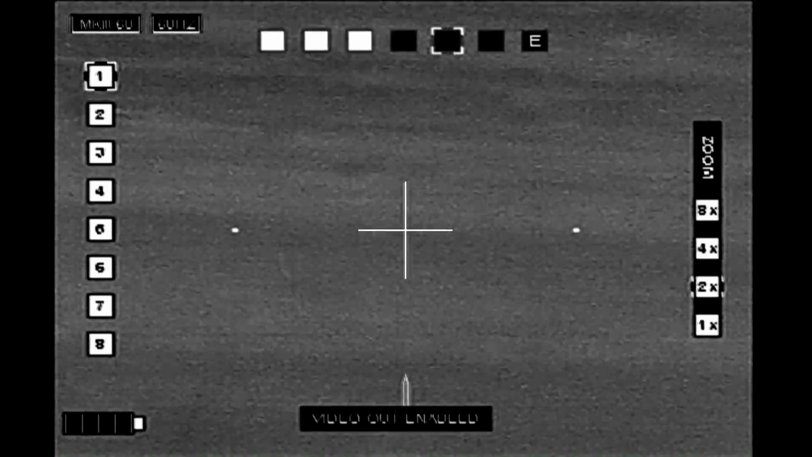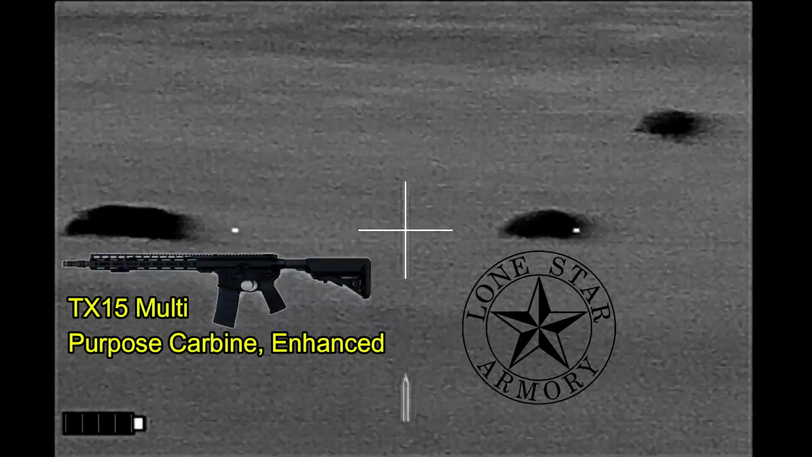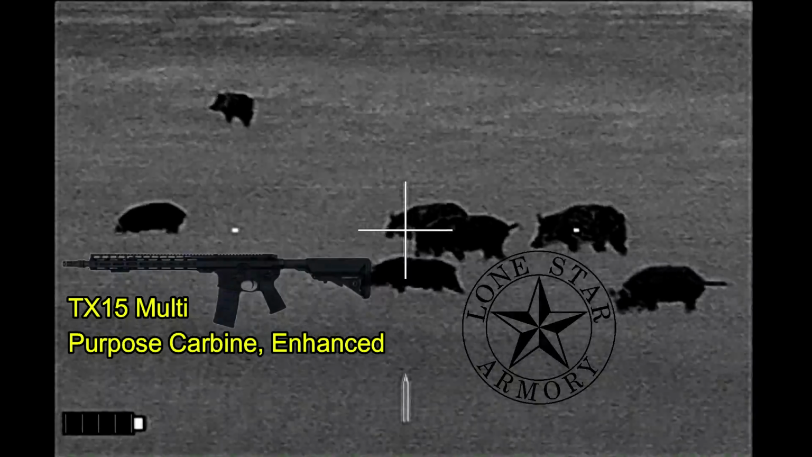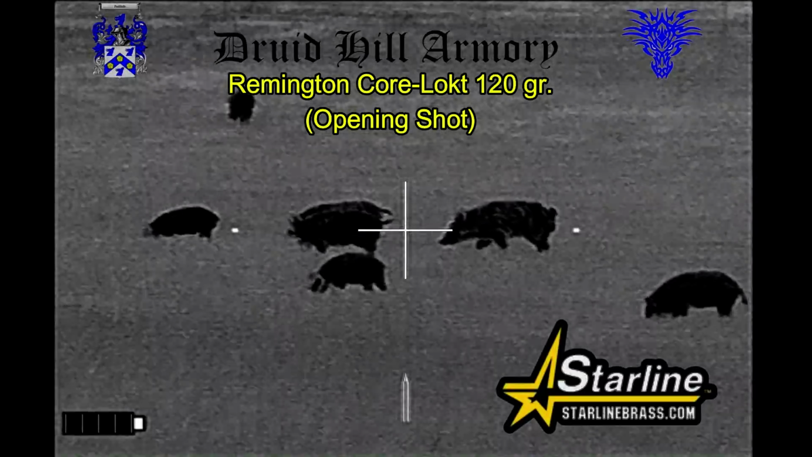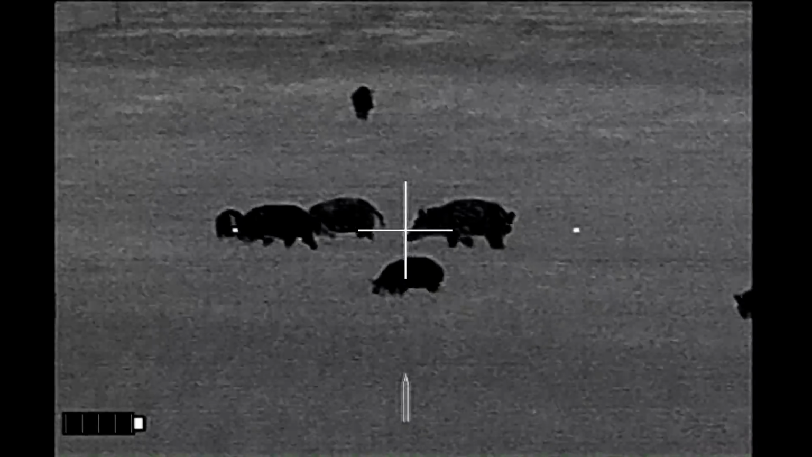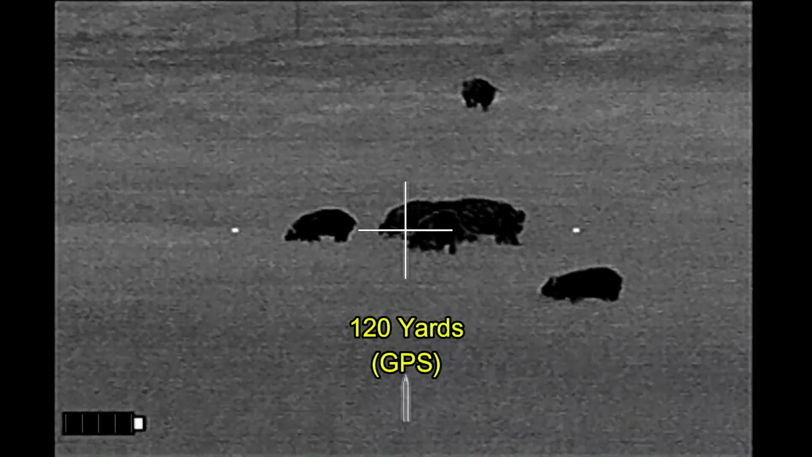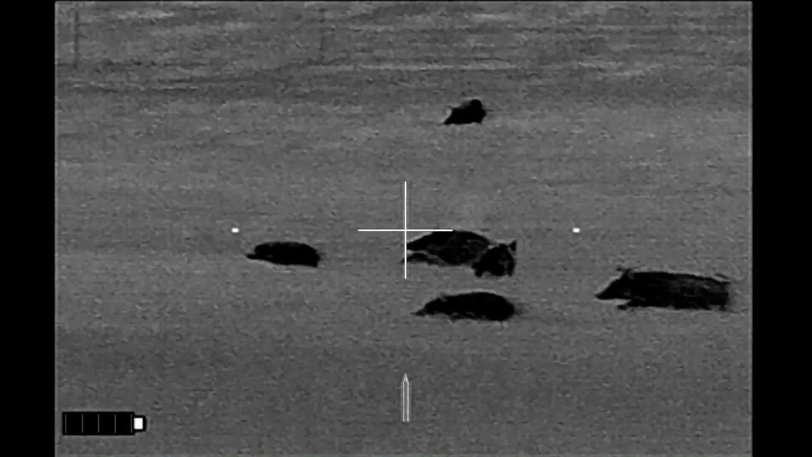Let's see how I did, and more importantly, how the bullets performed out of my Lone Star Armory TX-15 multi-purpose carbine enhanced, through which I'll be firing Remington Core-Lokt 120 grain bullets from Druid Hill Armory loaded in the Starline brass, at least for this opening shot. Alright, coming up at 120 yards.